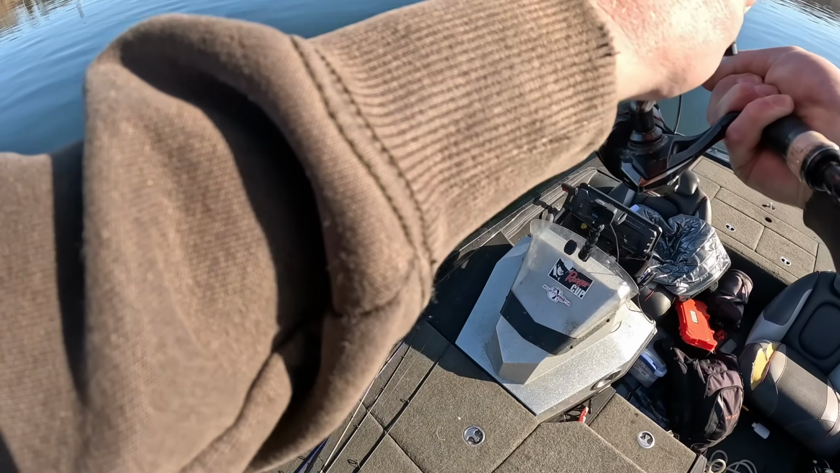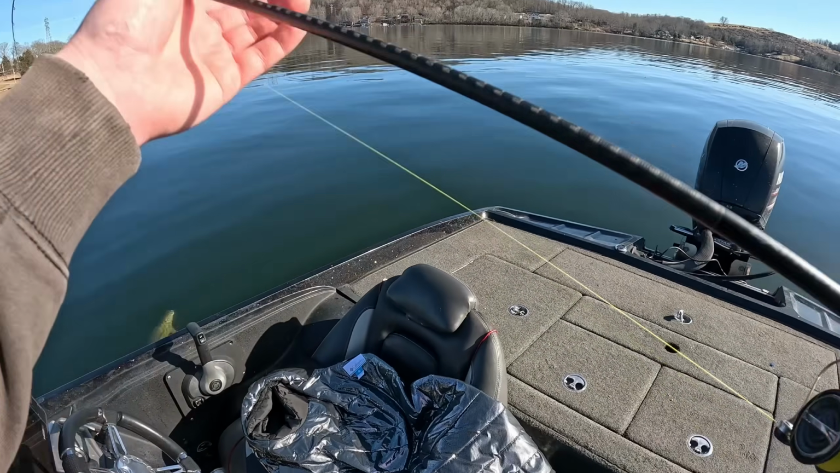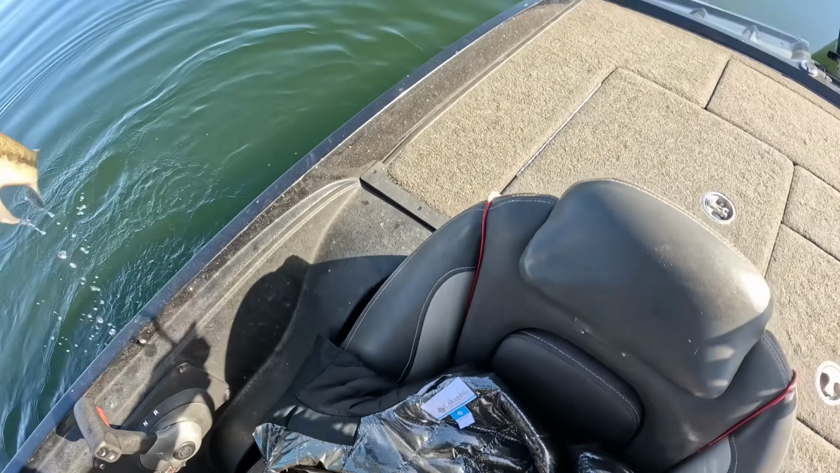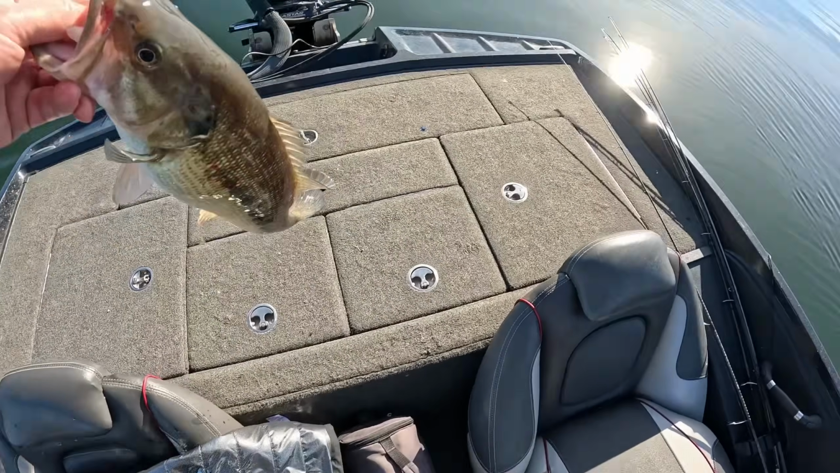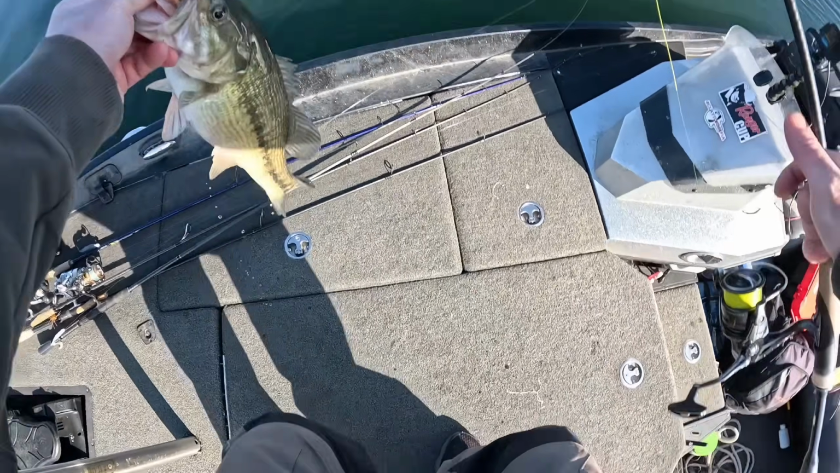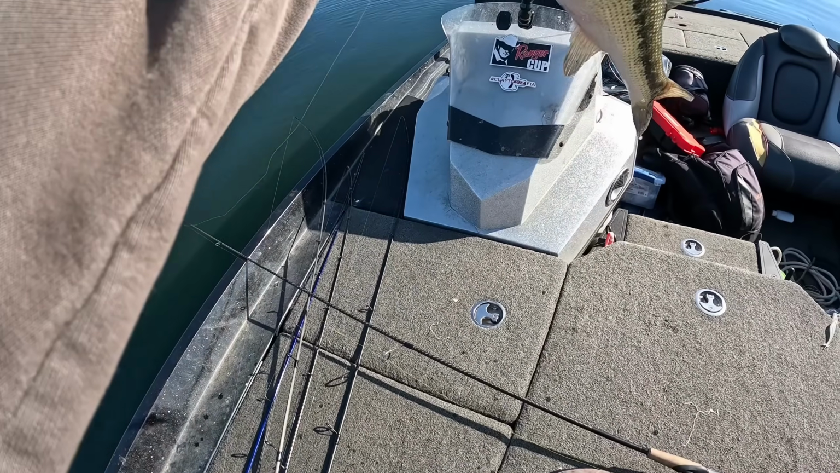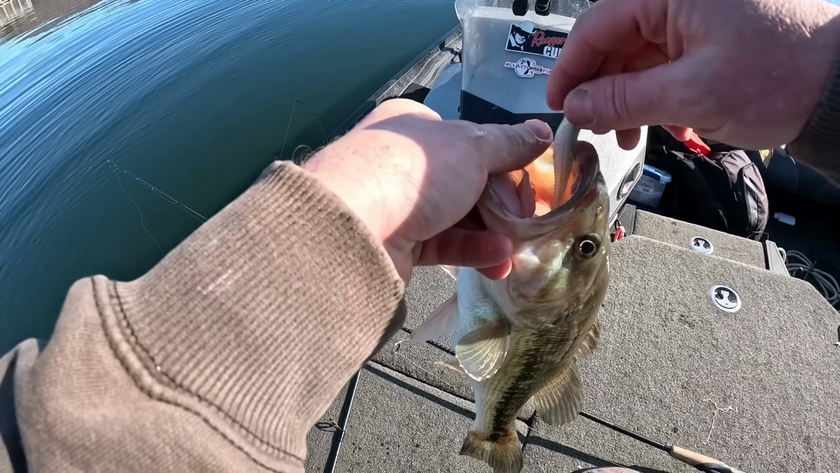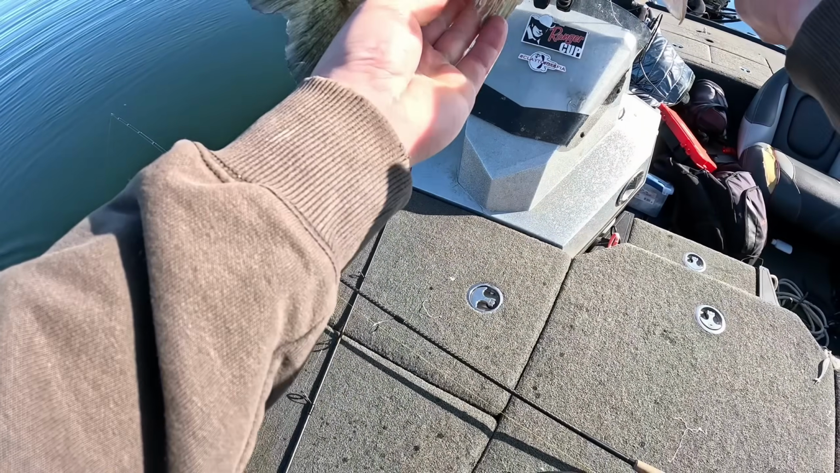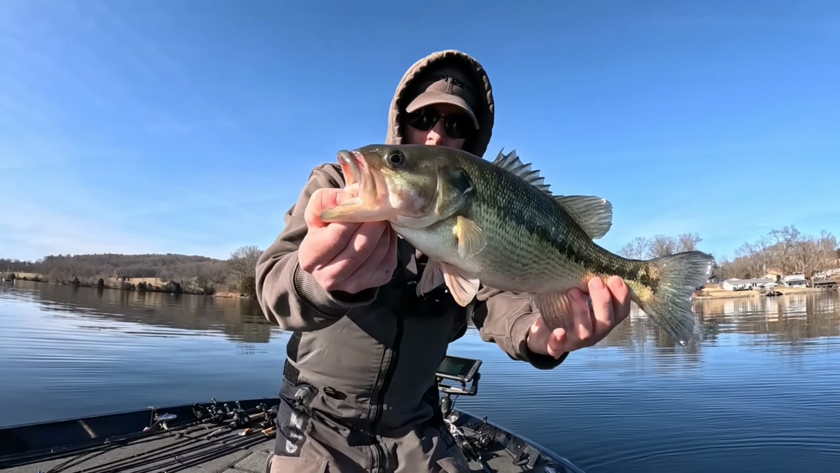Yep, it's a big one. Nice one on the mooch. Nice big cold water, 36 degree water spot. Not bad.